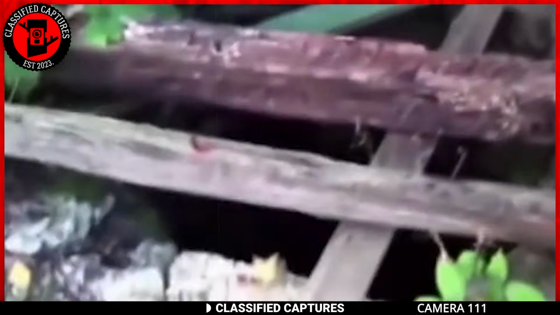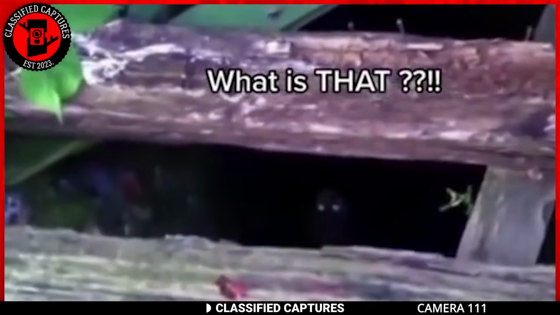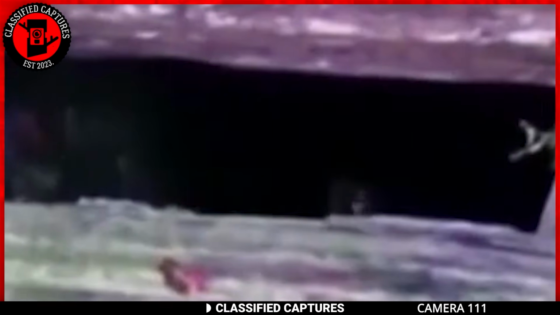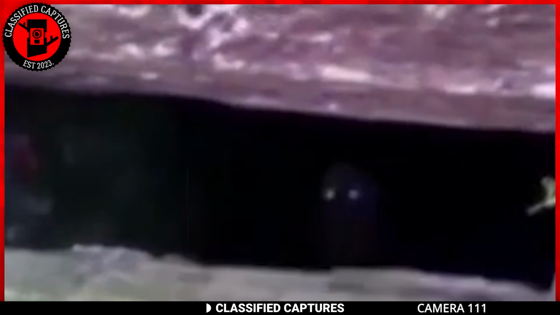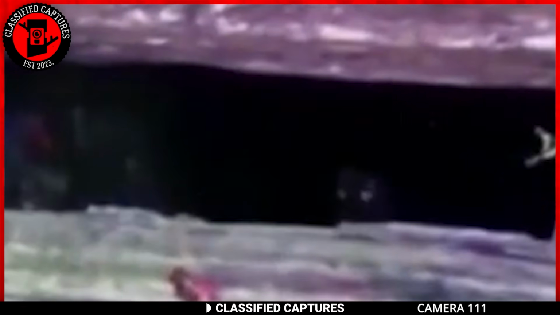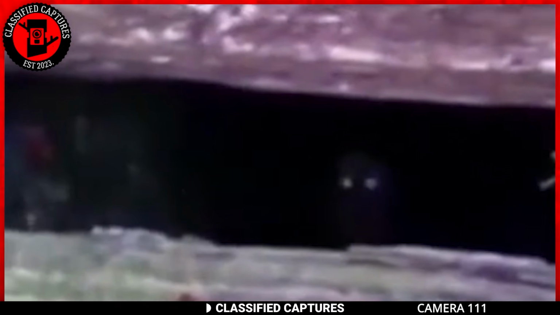It's always the abandoned places. On second thought, I guess they are abandoned for a reason. This was sent in by someone who looked down into an old well, curious to see what was inside. But as they stare into the darkness, they start to feel like someone or something is watching them.